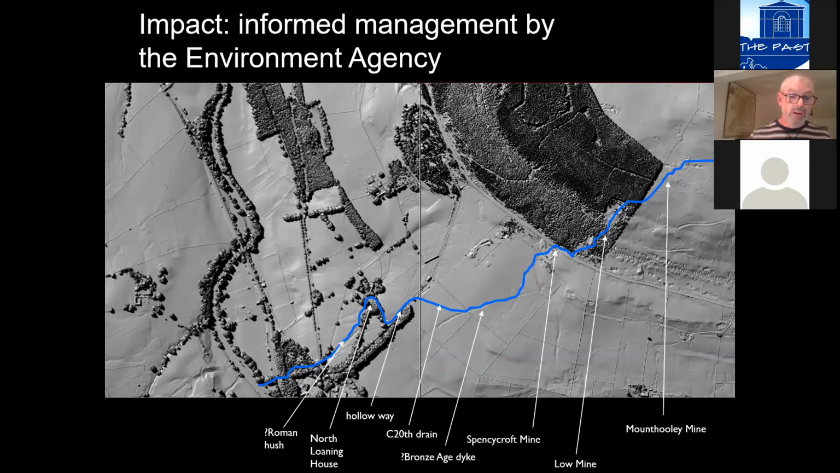Flowed down a Roman hush, in other words, one of these means of extracting lead by releasing a deluge of water down a valley. And then eventually, having flowed through yet another mine, delivered that water out into the River South Tyne. So we hoped that understanding the fluvial pathways was going to allow the Environment Agency to understand how toxins were reaching the major rivers, and also, in a sense, give some impetus to the management and protection of the archaeological features involved along the way.